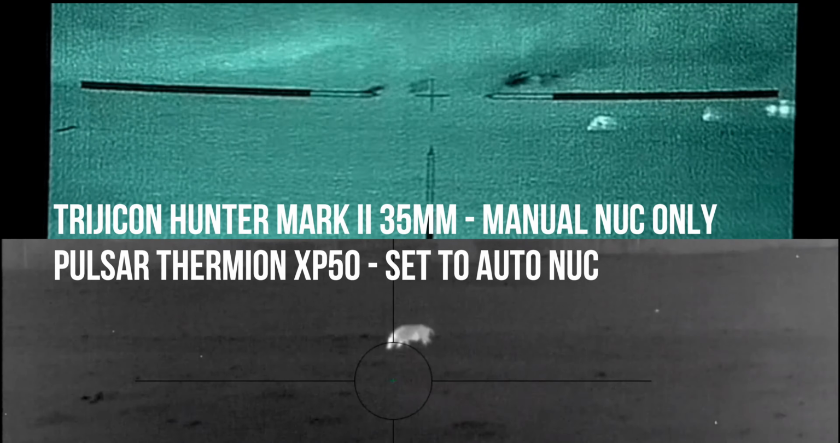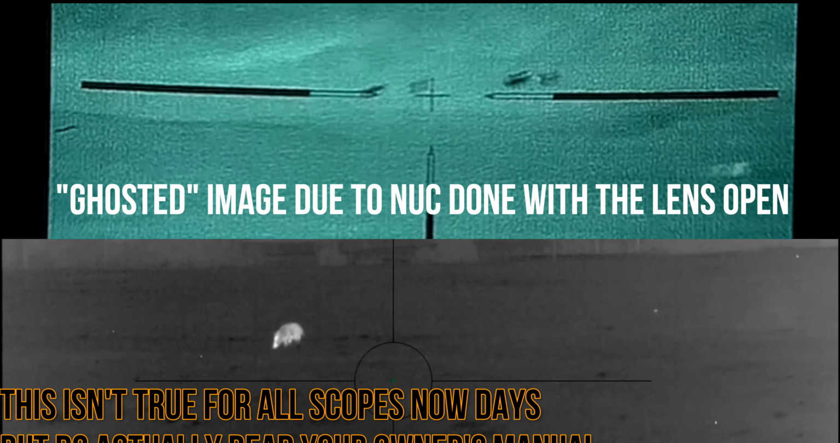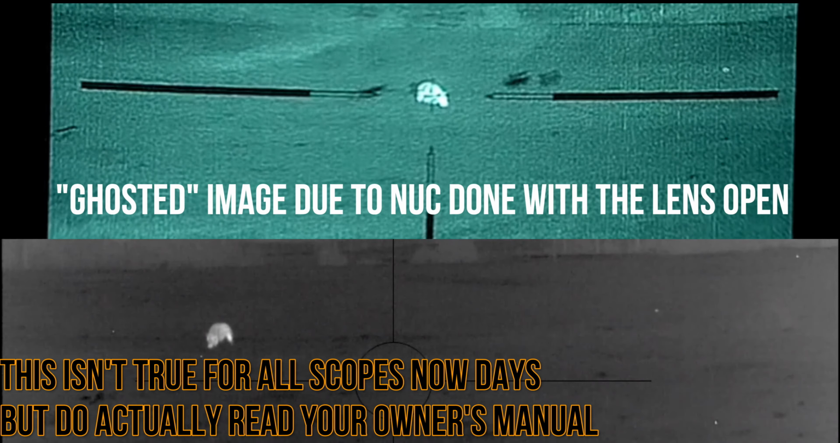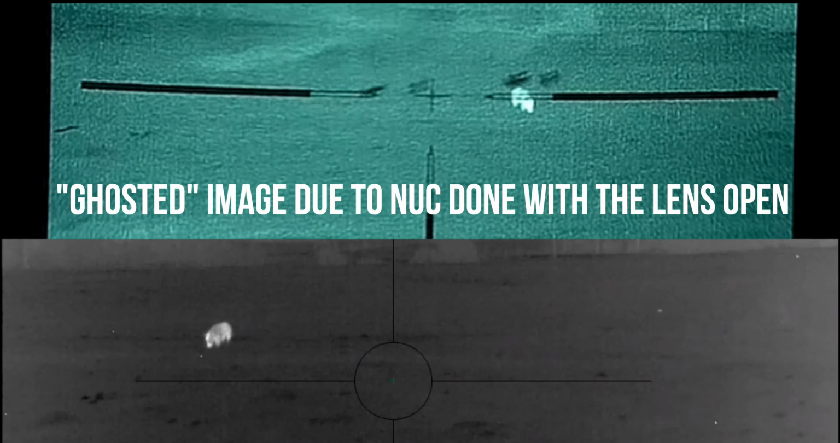So if you're having one of these manual only scopes, you have to cover that lens. Otherwise, you'll get ghosting of the previous image. Basically, it's going to create a negative of what it saw last on there. He didn't cover it, and so here we are.